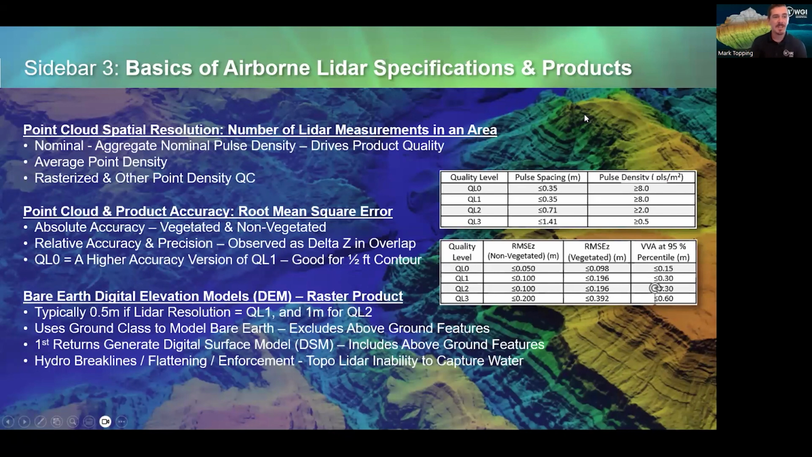So here's some basics of airborne LiDAR specifications and products. Point cloud spatial resolution is the number of LiDAR measurements in an area. Typically, we gauge the resolution of a point cloud by points per square meter or points per square foot. So it's the number of LiDAR measurements within a defined area.